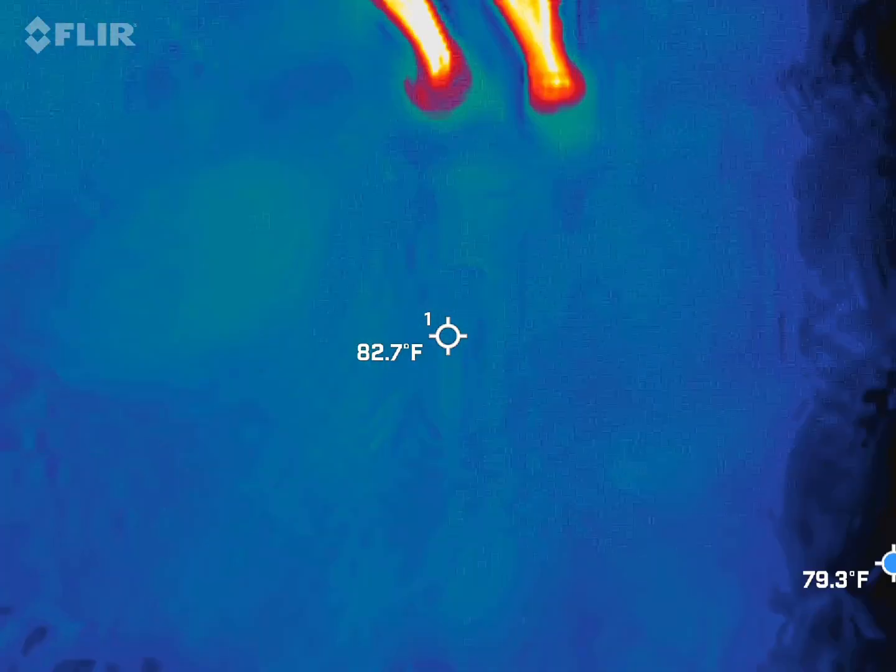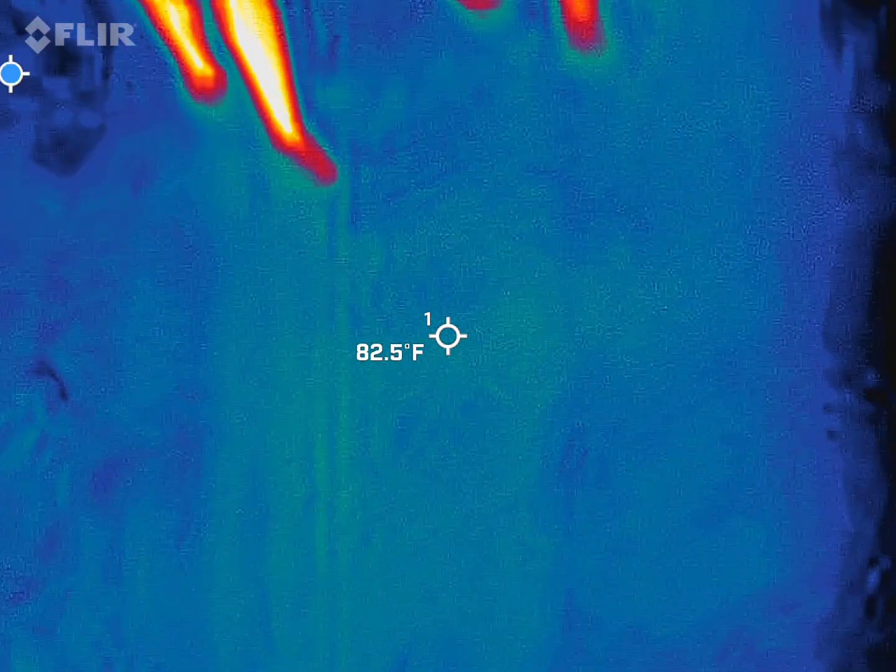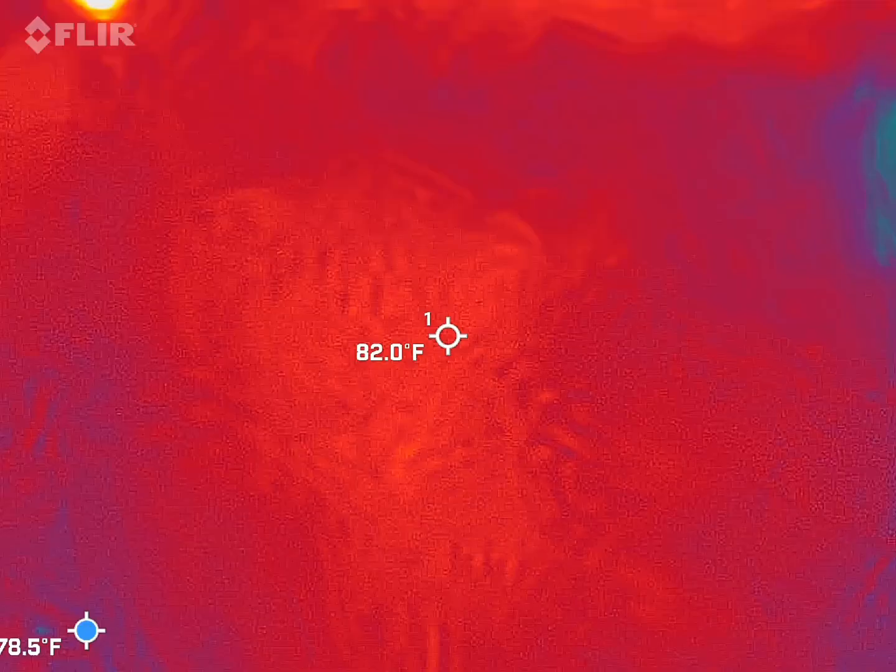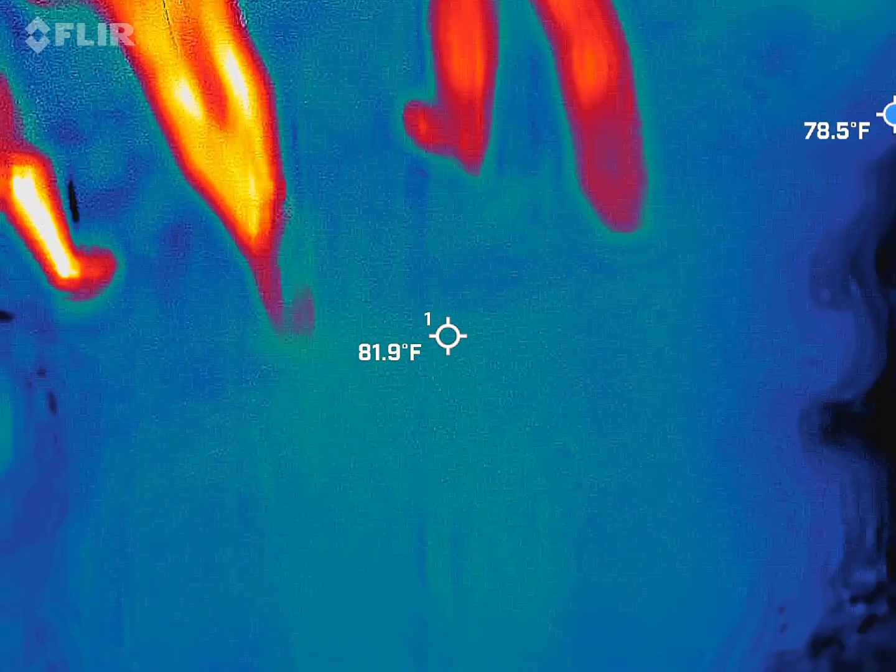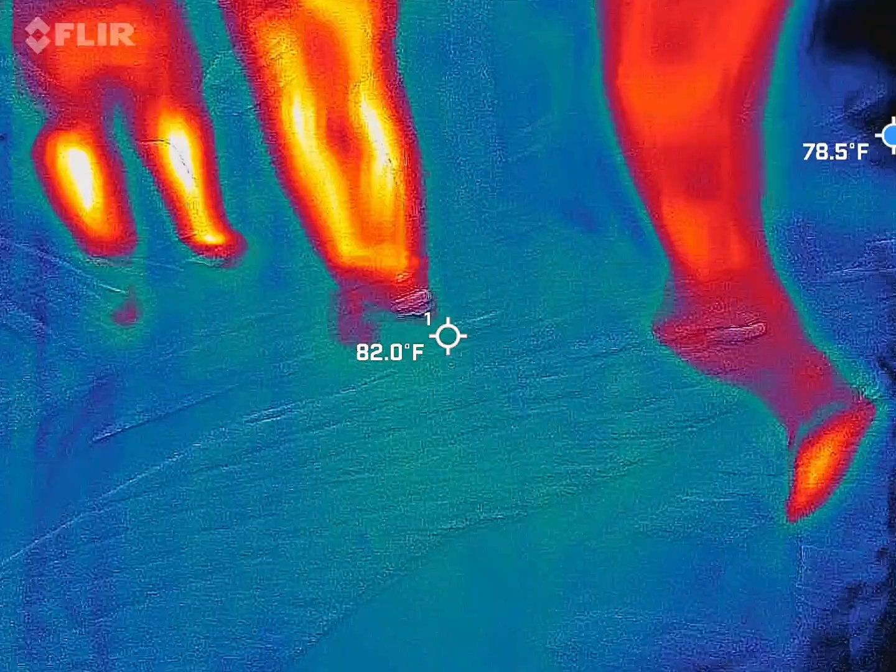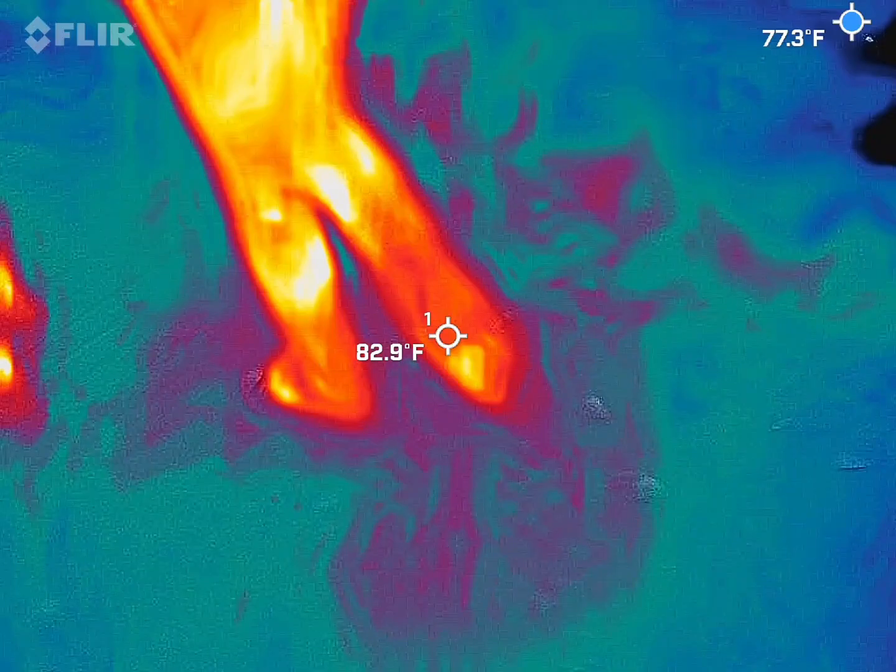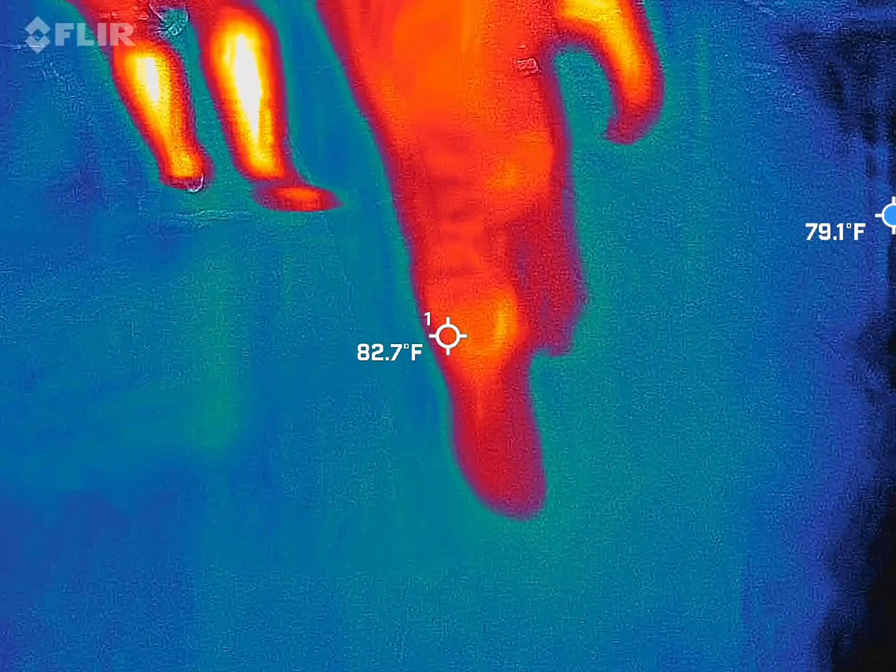I'm sweating like crazy. I had a whistle right before the AC being turned on. Like I heard the whistle and then the thing turned on. I was like, what the?